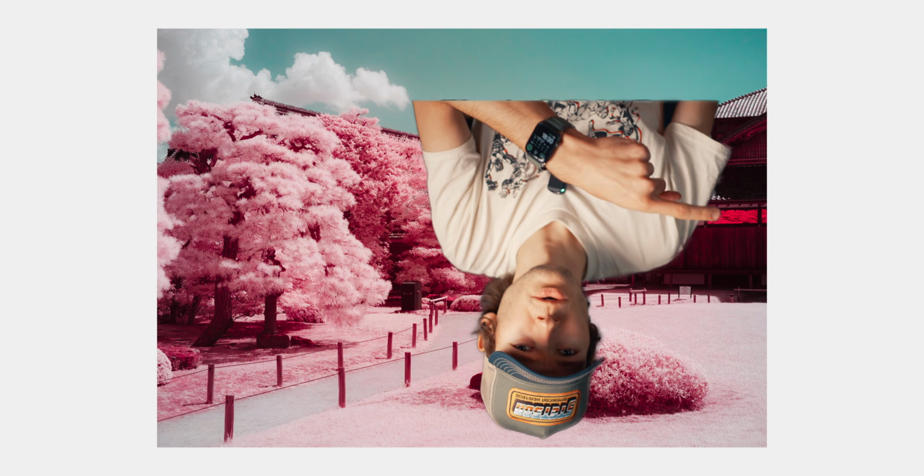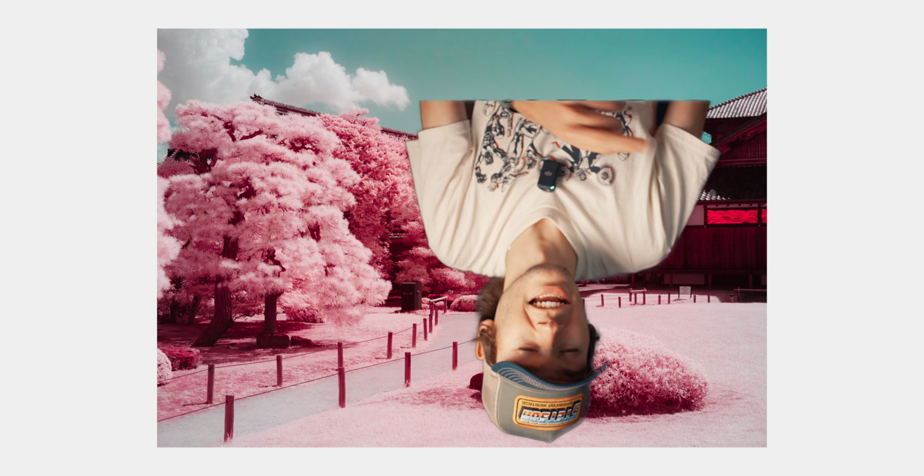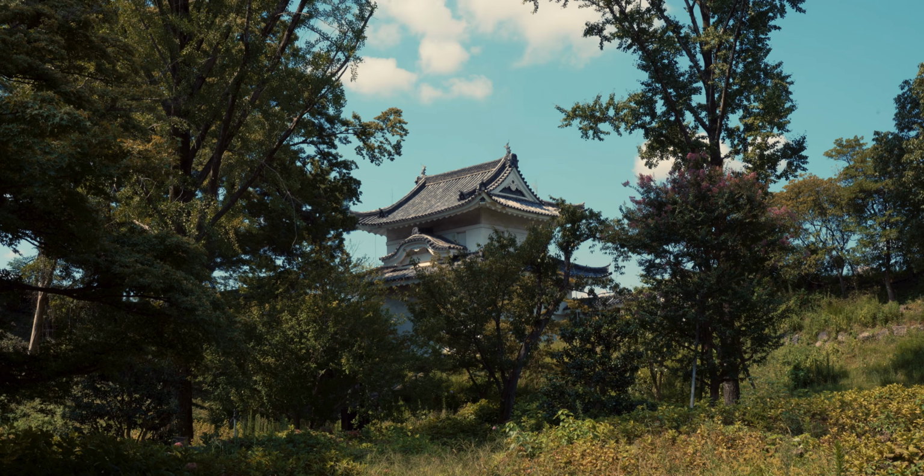I quite like this photo, but with infrared photography, it's really hard to know what you're gonna get. Like, these windows, they turned out crazy red, and I have no idea why, especially because they're in the shade.